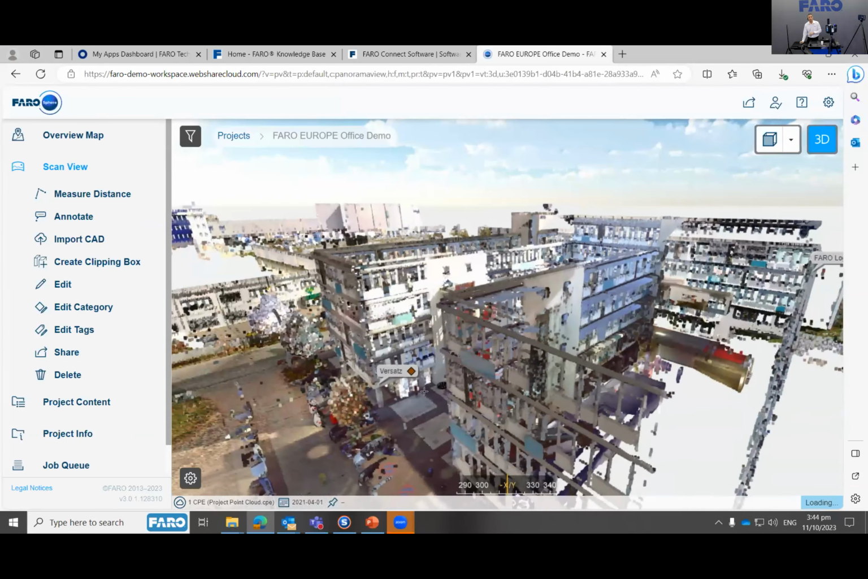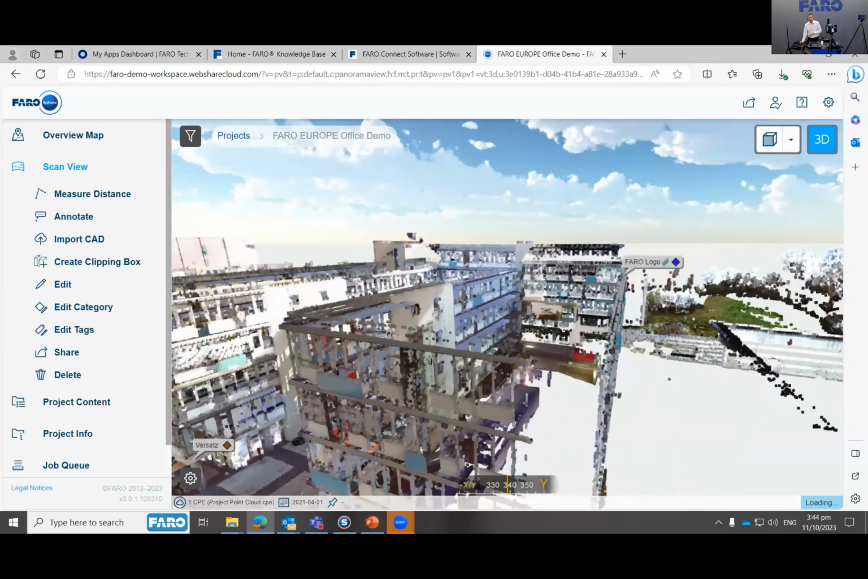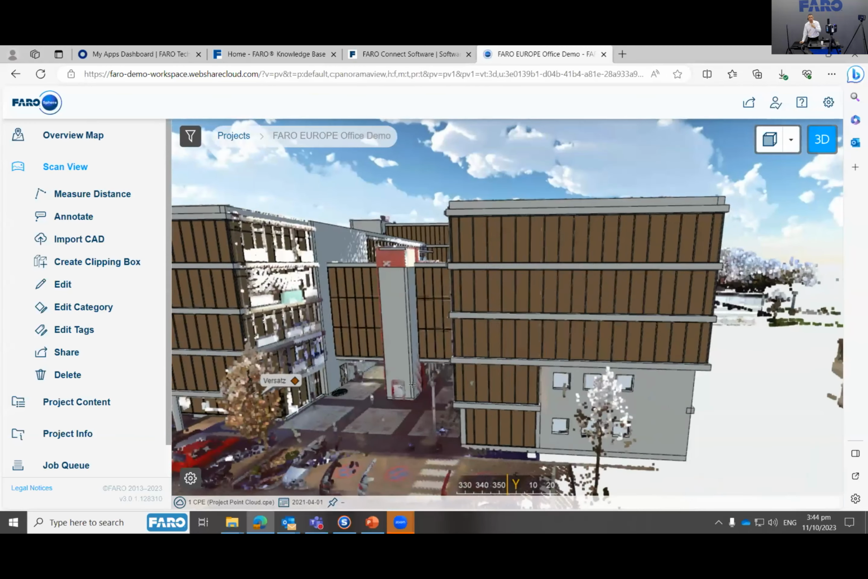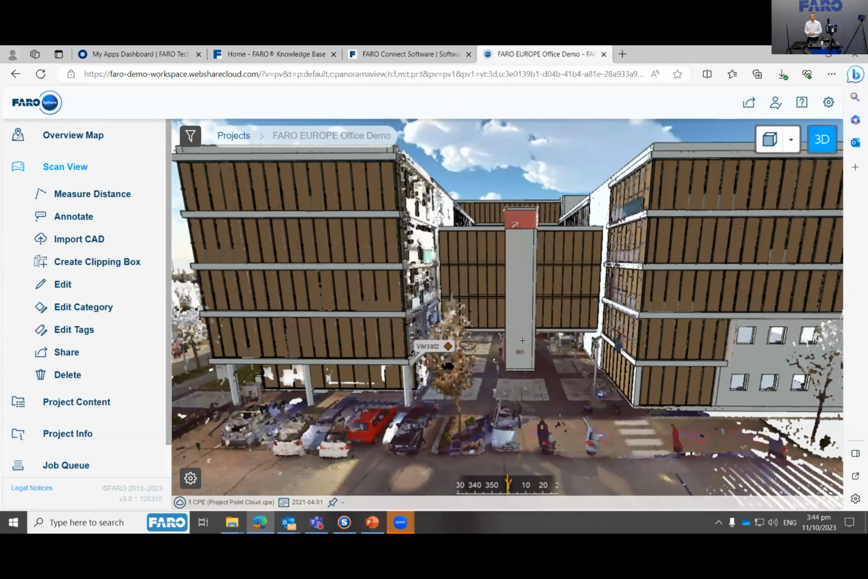There were a few scans in the middle of the building. Right now we are looking at the top part, the outside part of this project. And look at this. We actually loaded a CAD version of this building as well. That's why you see it with this version here, right?